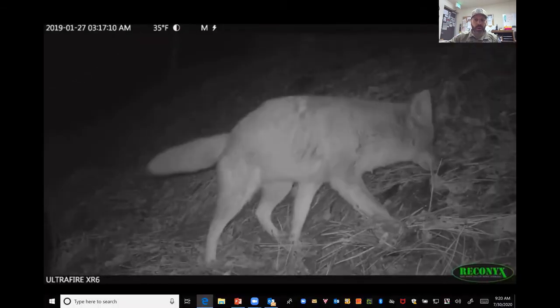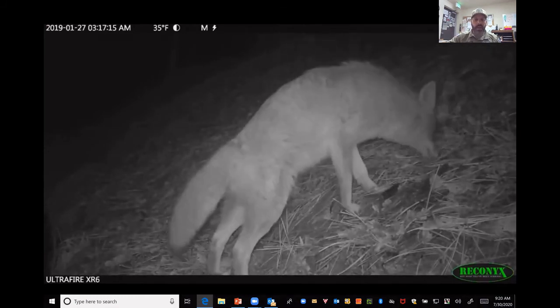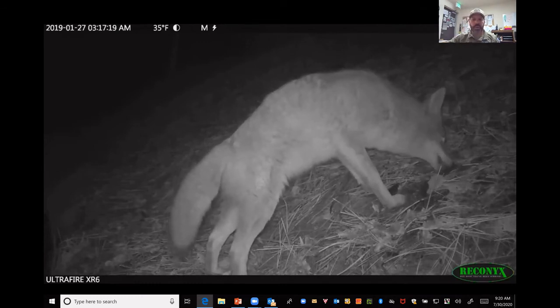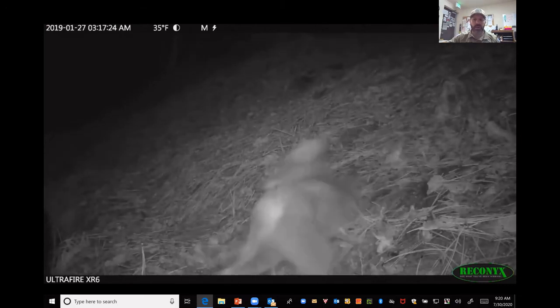So he's doing what's called scent marking. He's trying to leave his scent behind. So that's kind of interesting. With the videos, we actually get to capture some of the behaviors of these animals as well.